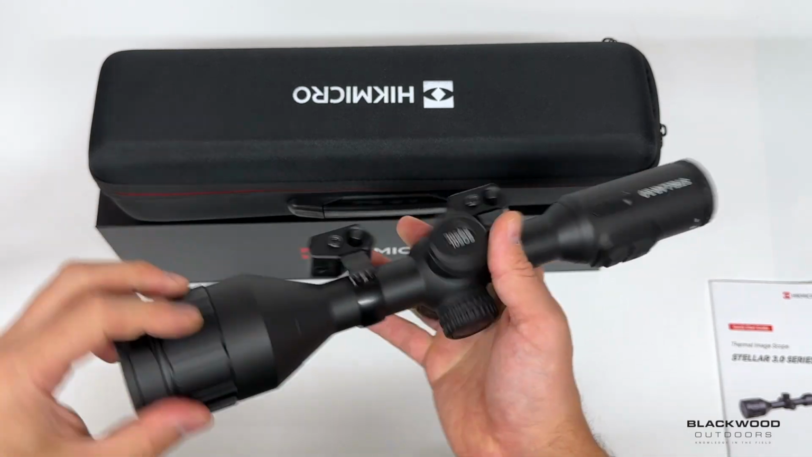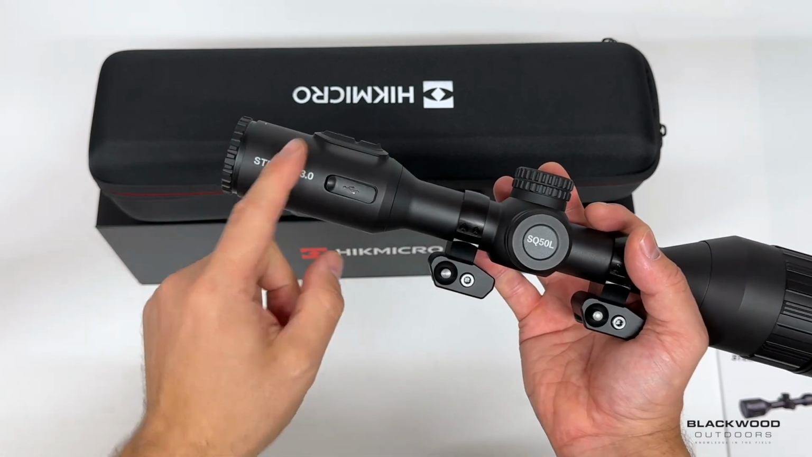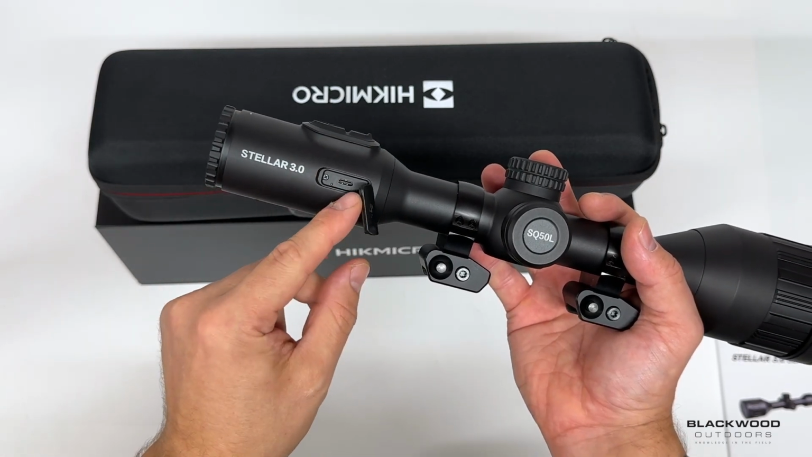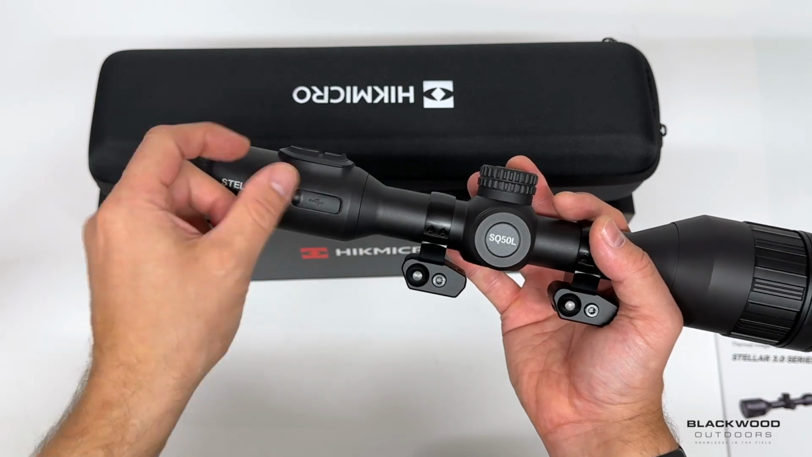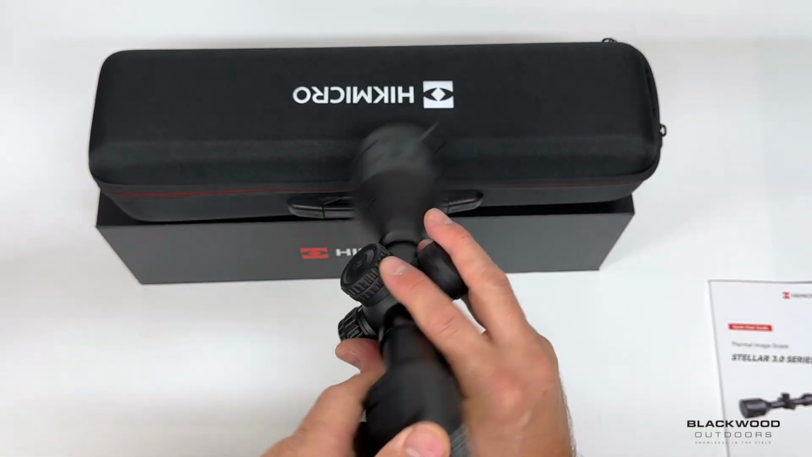Like I say, what I do like about this model over some where you've got to screw caps off and things is the fact that you just flip that. So when you've been out shooting and stuff, you just charge it and it's got an indicator there as well. Really quick to just get on and off. Prefer that much to a cap coming off.